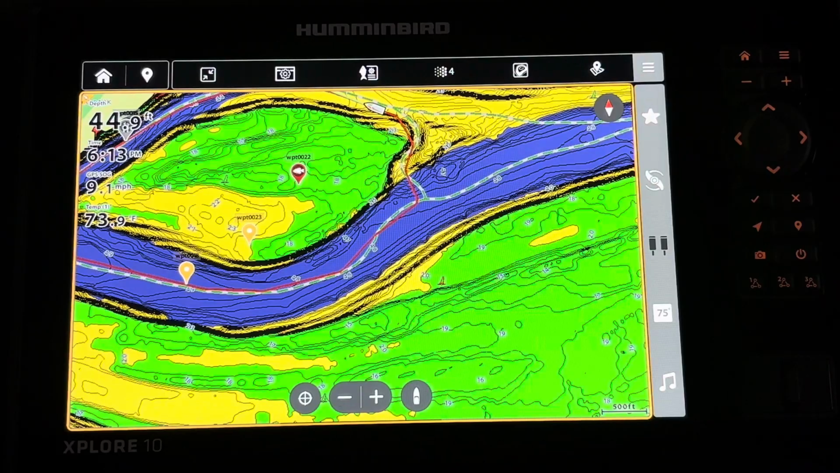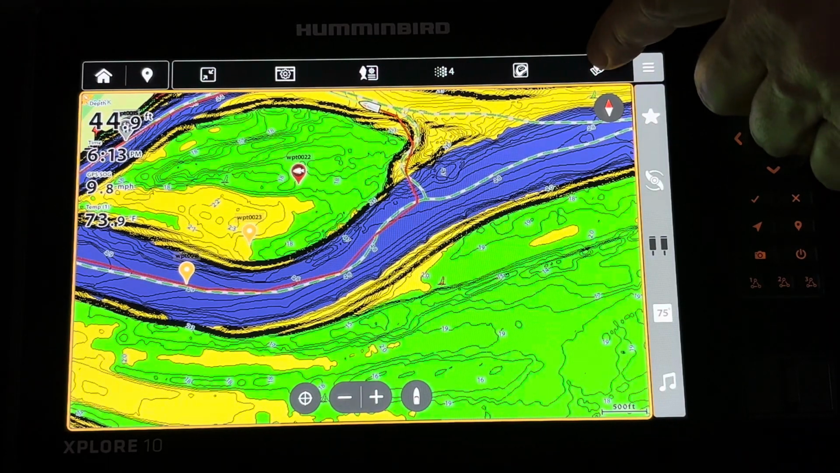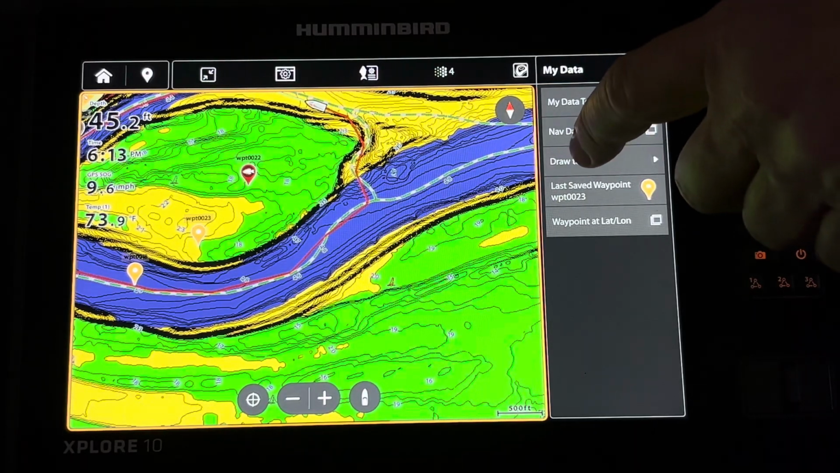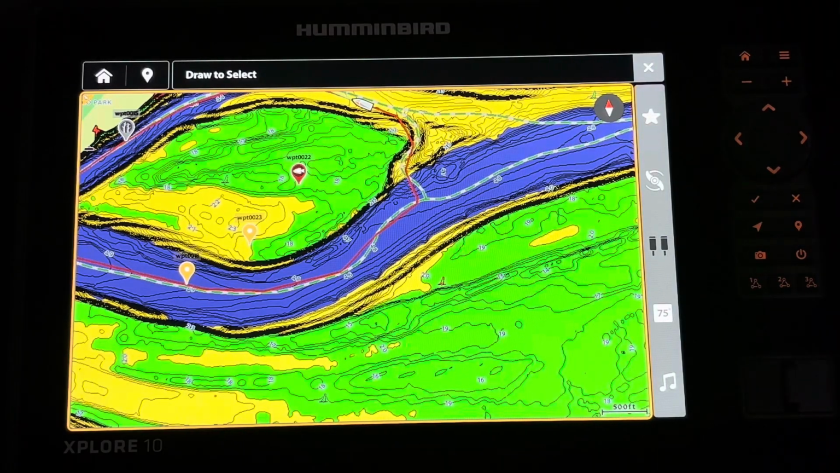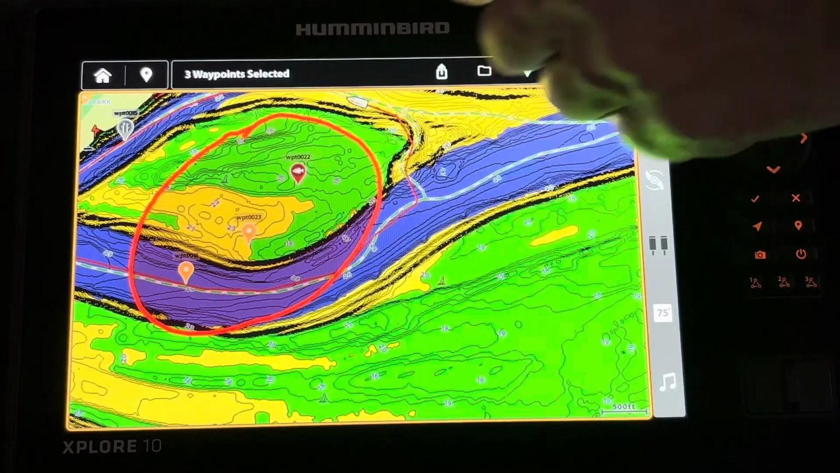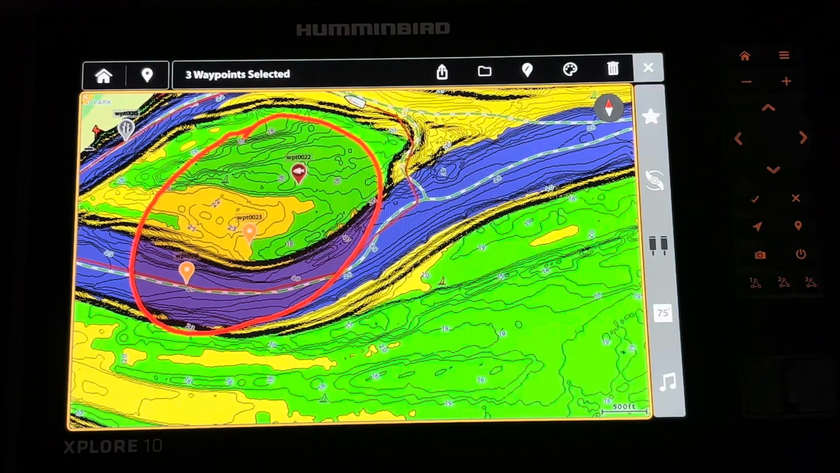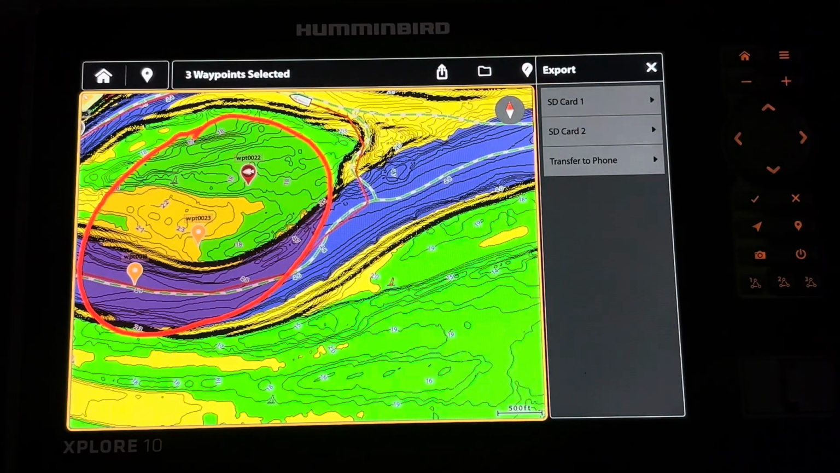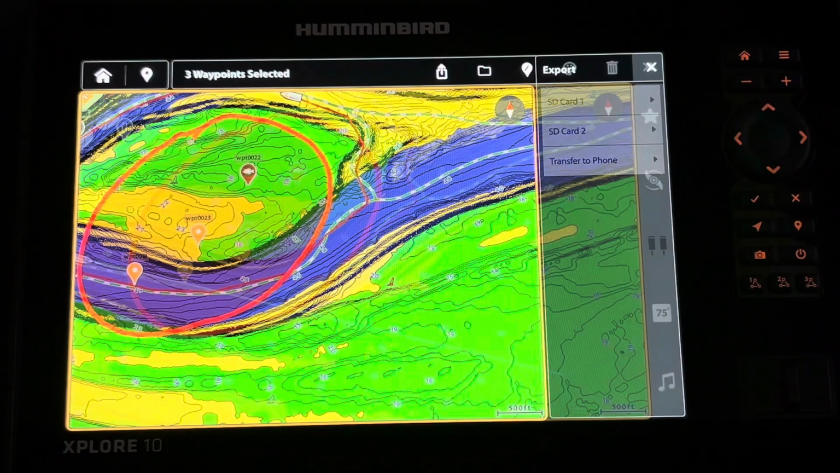With newer technology, you're going to get newer features, and here's another really cool one. My Data tool, if I press that, I have a feature called Draw to Select. If I click on that Draw to Select, I can take my finger and I can circle, let's say, those 3 waypoints, and you see that those are now highlighted. I can take and press this up arrow here, and you can see that I can transfer that data. If I had an SD card and a phone attached, I can put it on an SD card, or I can transfer it to a phone.